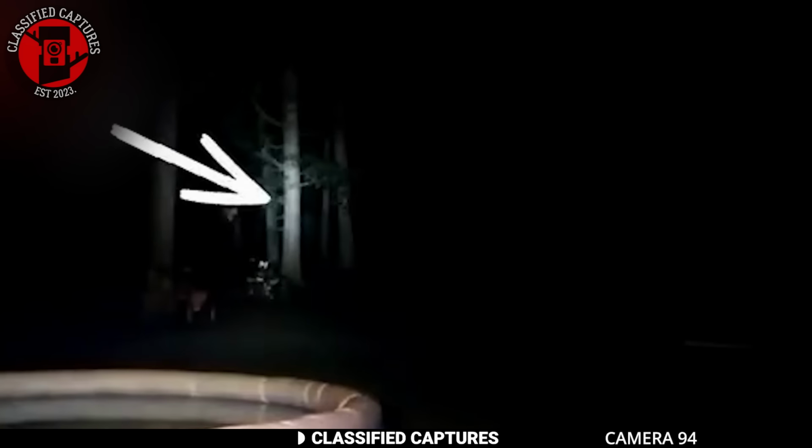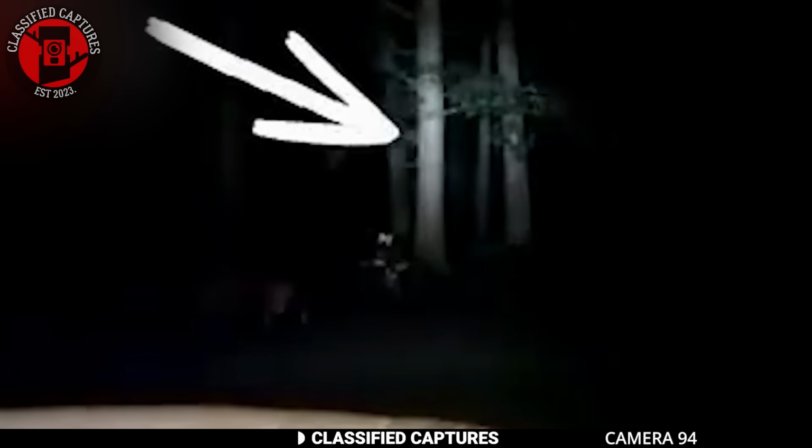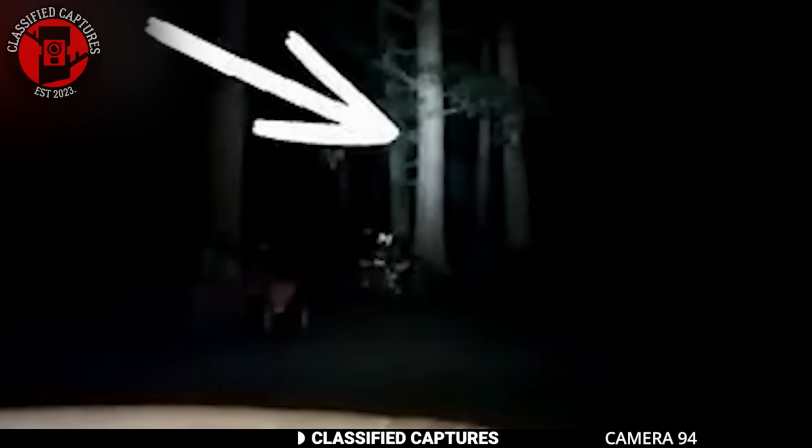As his flashlight swept across the forest, you see it. A dark figure with a pale head darting between the trees. But here's the disturbing part. The way it moved was not normal. It didn't look like walking or running. Its motion was unnaturally smooth, almost as if it was floating.